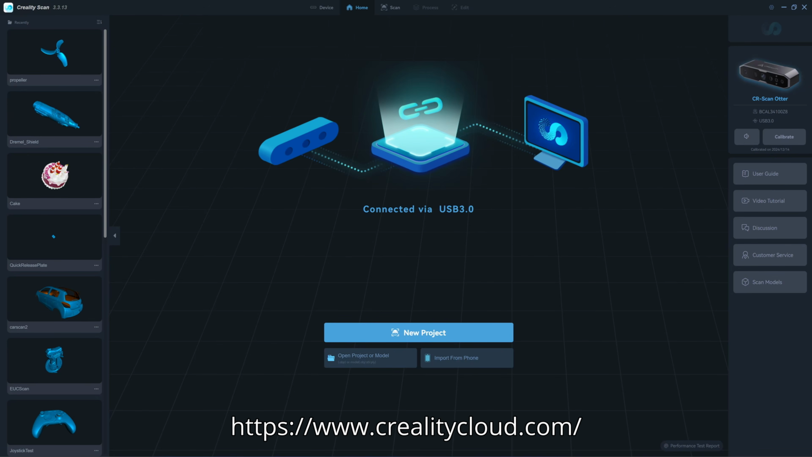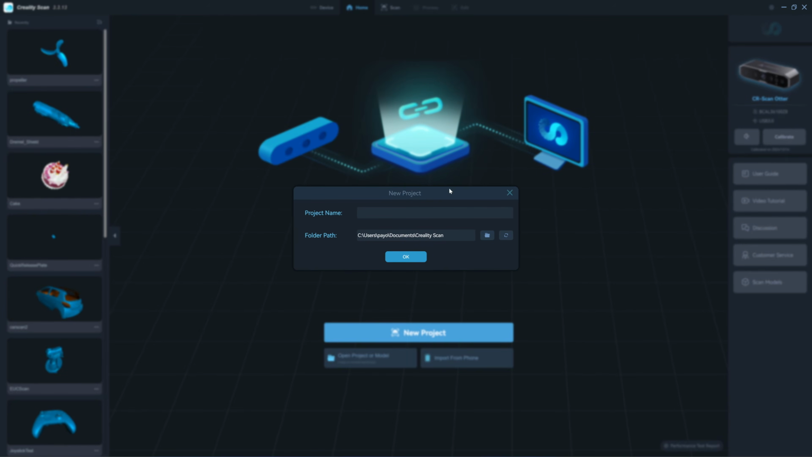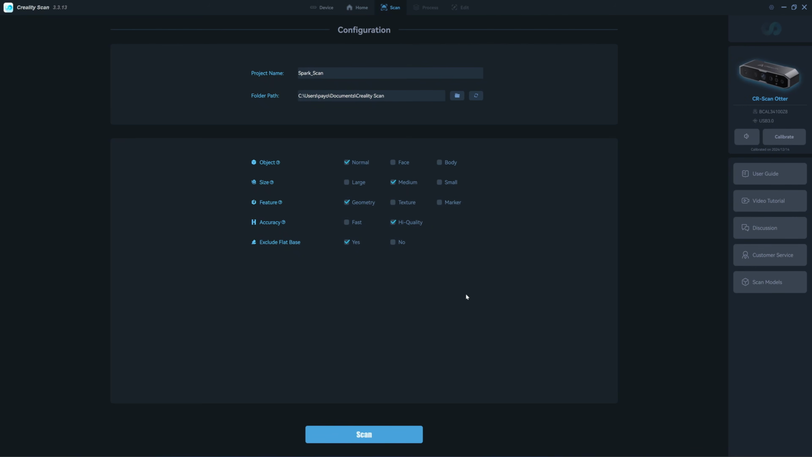Okay, here is the Creality Scan software that you can download from the website. It's compatible with the Otter, the Raptor X, and Ferret. You have here a new project tab, so I'll create a new project called Spark Scan, and it will save in a folder in this folder path. Click OK. The folder is created.